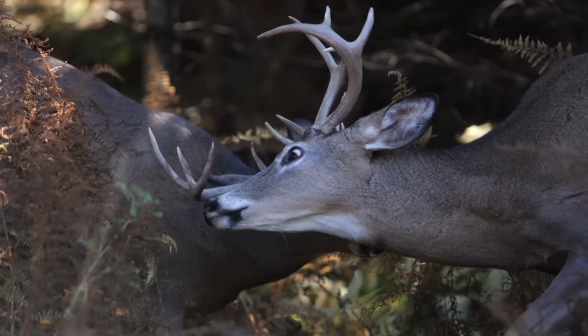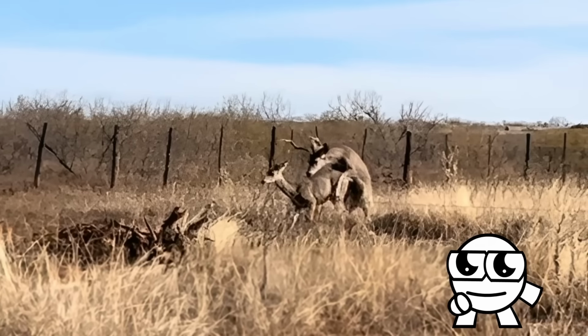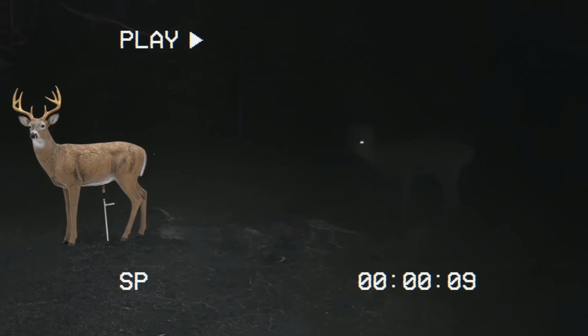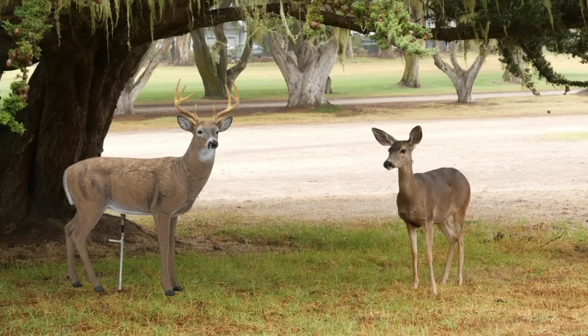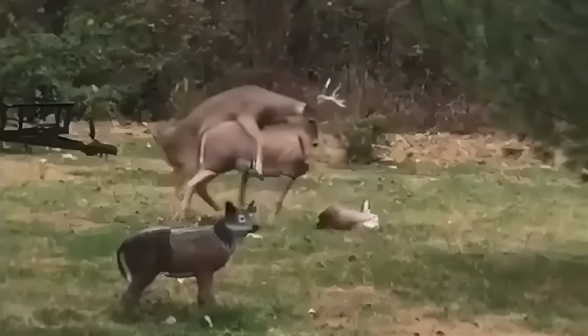Rutting season happens every year, and it causes deer to become aggressive, territorial, and, well, a little frisky. In this illicit trail cam footage, one buck realized his nighttime lover wasn't quite as she seemed. Yeah, I bet that sucks, realizing the love of your life was just a plastic decoy deer all along. Still, better than no love at all, I guess. And in a similar situation, this deer's plastic partner's head just wasn't in it. Huh?